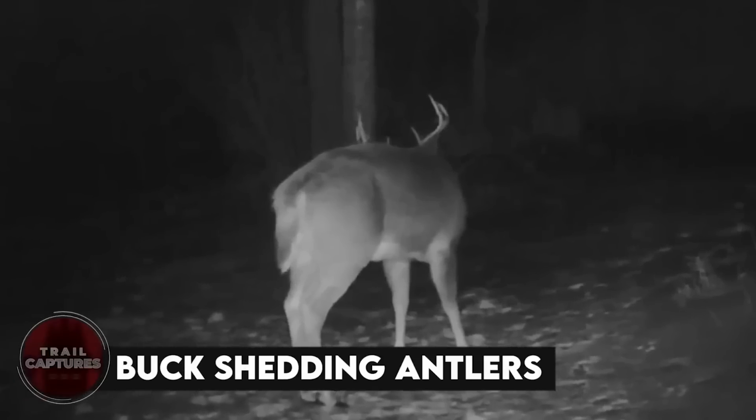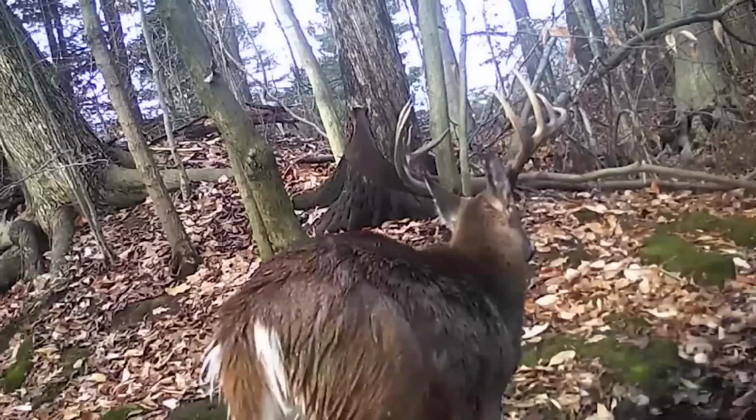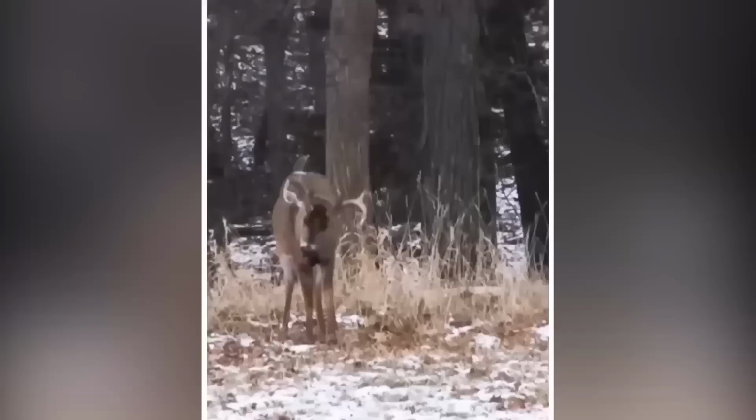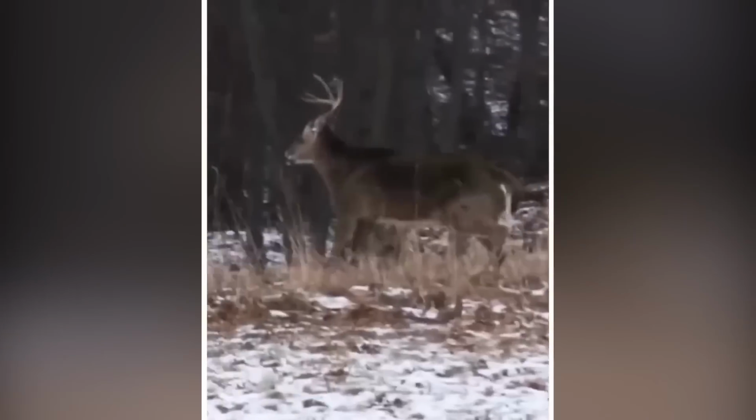Buck shedding antlers. So there was this male deer in Ottawa, Canada that got caught on camera losing its antlers. It might seem strange to us, but it's actually a regular thing for male deer to lose their antlers in winter to make way for new ones. The shedding process usually happens from late winter to early spring. It was funny to see that the deer in the video seemed surprised by what was happening and ran away looking confused.